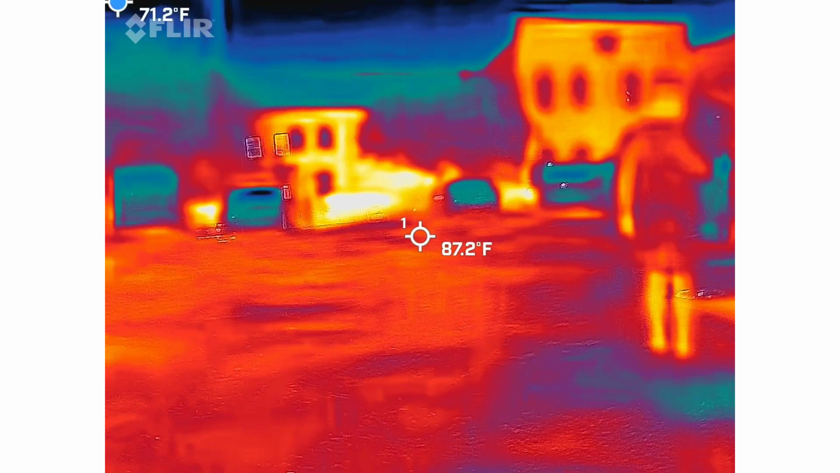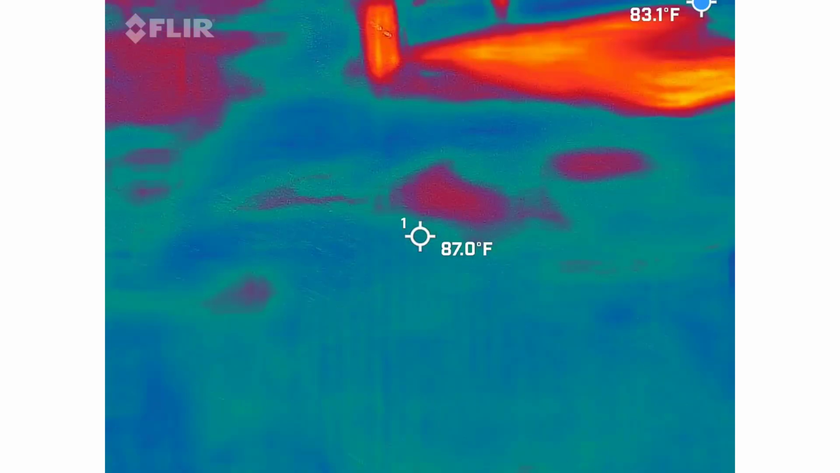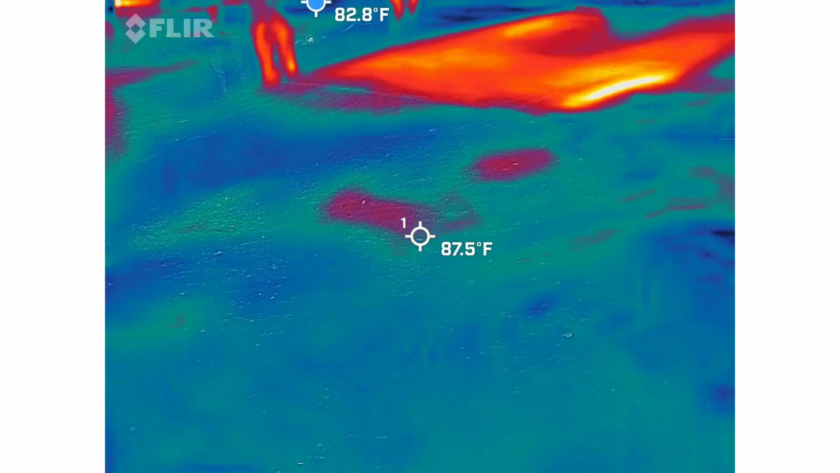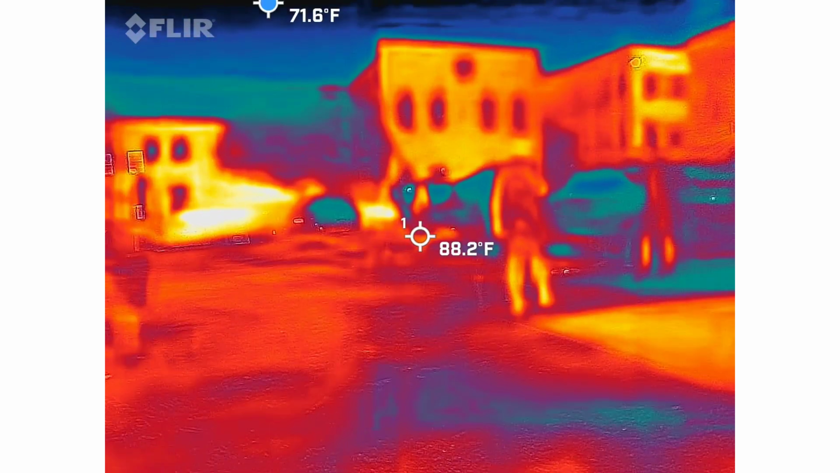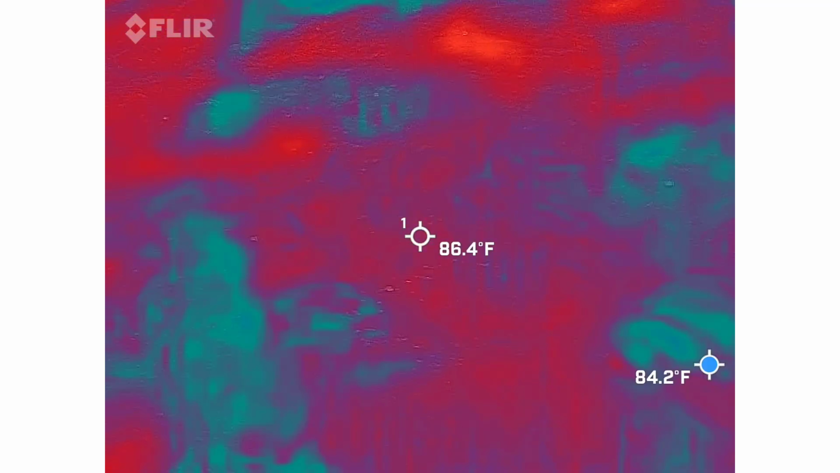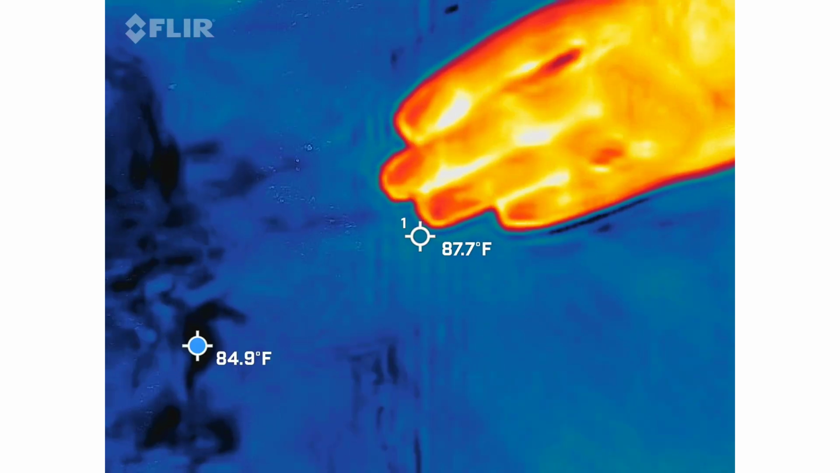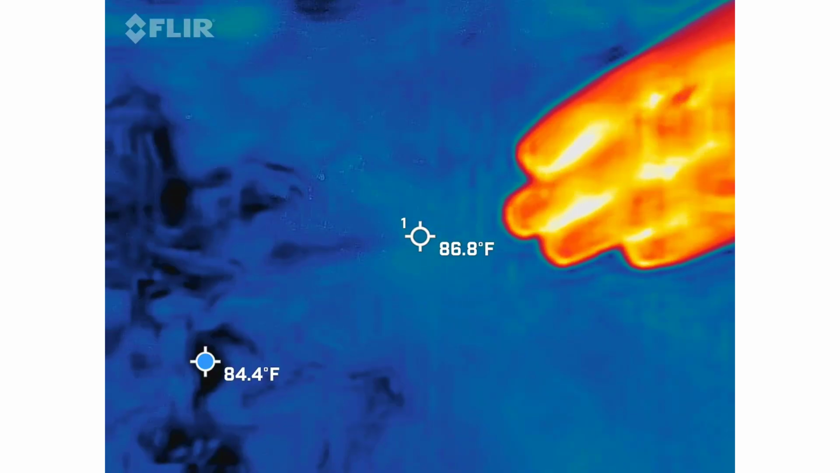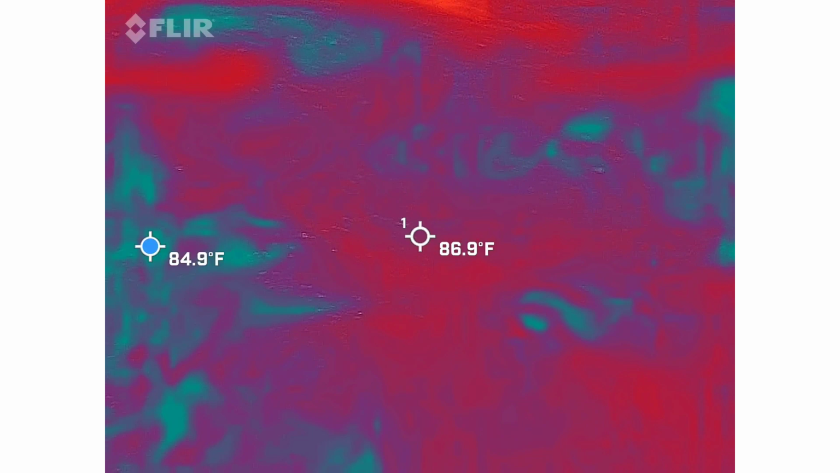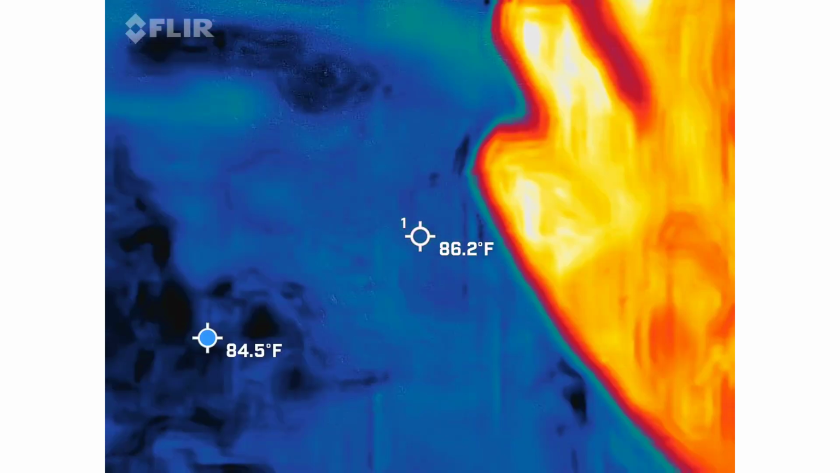So again, all the red, orange, and yellows are going to be your warmer areas. So go ahead and point it directly at the ground again. Let's just try to get just the ground in view. When I put my hand in here, it's going to make the color turn blue because it's going to be colder than my hand. You want me to keep somebody in frame? Right, always. And again, this space is really hard to keep the sky out of view.